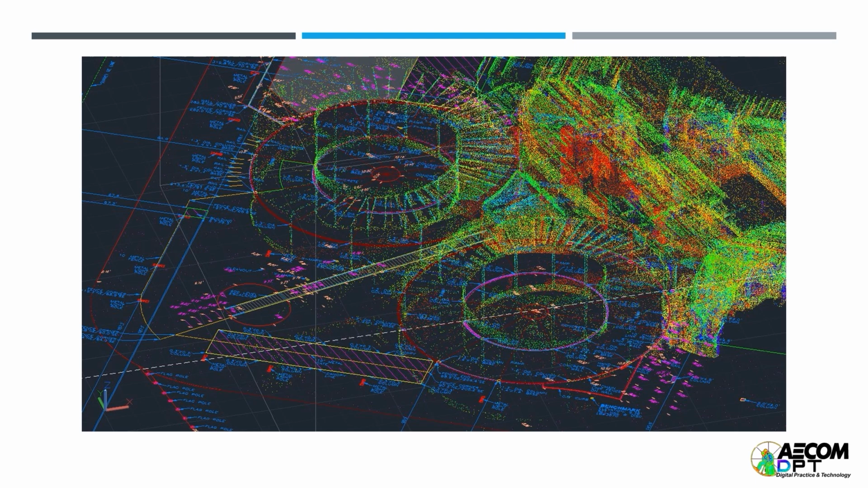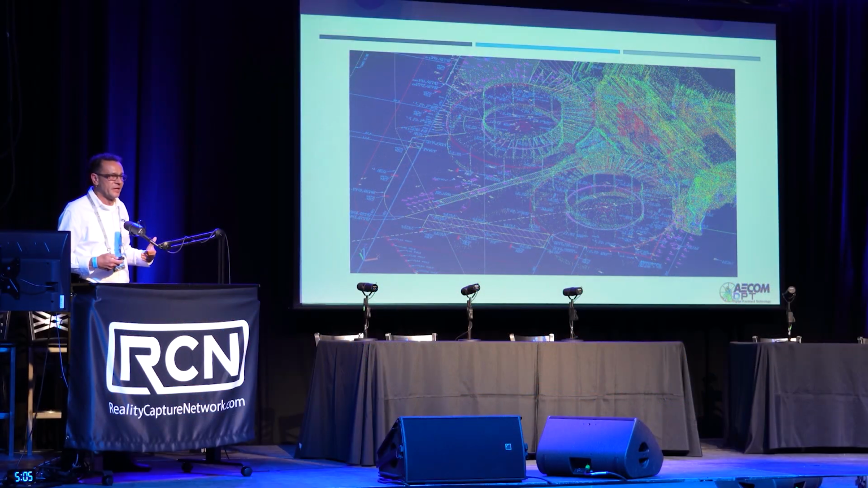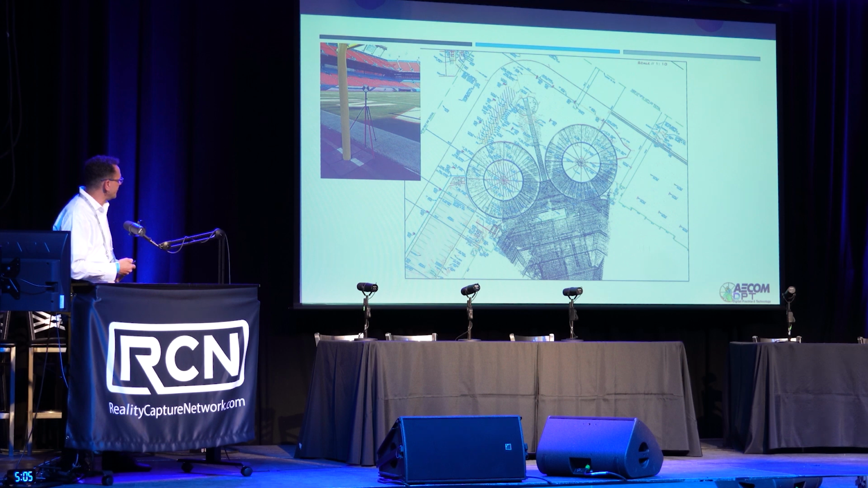It's just a 3-dimensional example overlaid on raw data that we put into Civil 3D based off of as-built conditions, and then traditional surveying mechanisms as an underlay to the scans, so that we were supplementing the information as we were processing it.